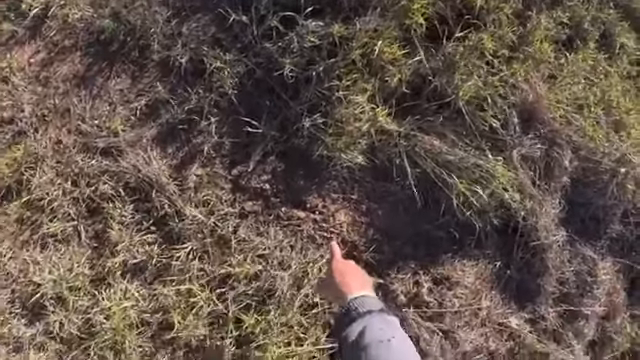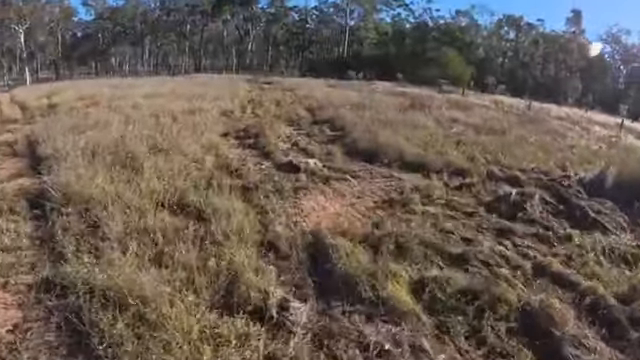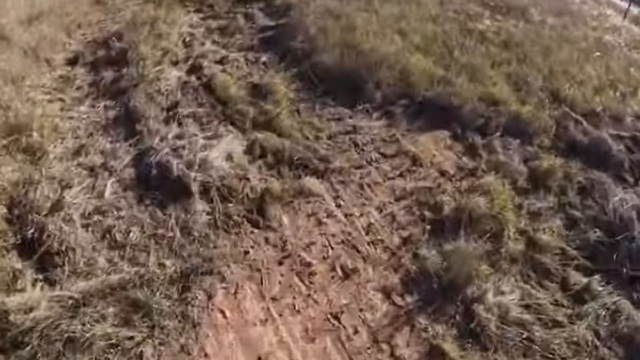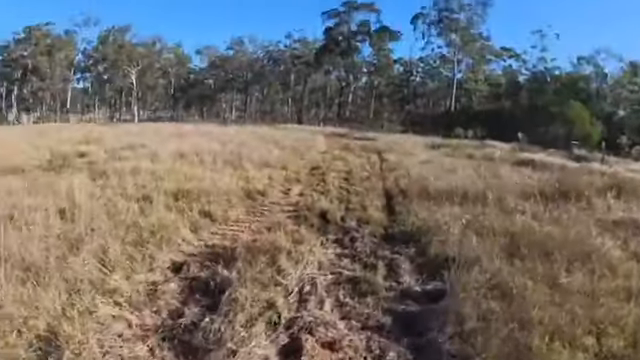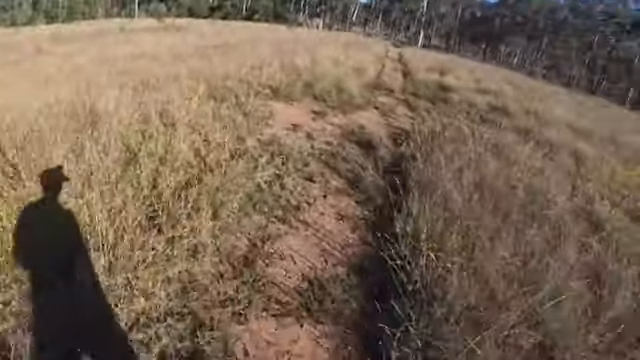Actually, there's a dog track in the mud, the dirt right there. It was from in the wet. So they might be heading down this track, I think. Okay, so I might stick it on the side of one of these trees. There's a big dog turd there.